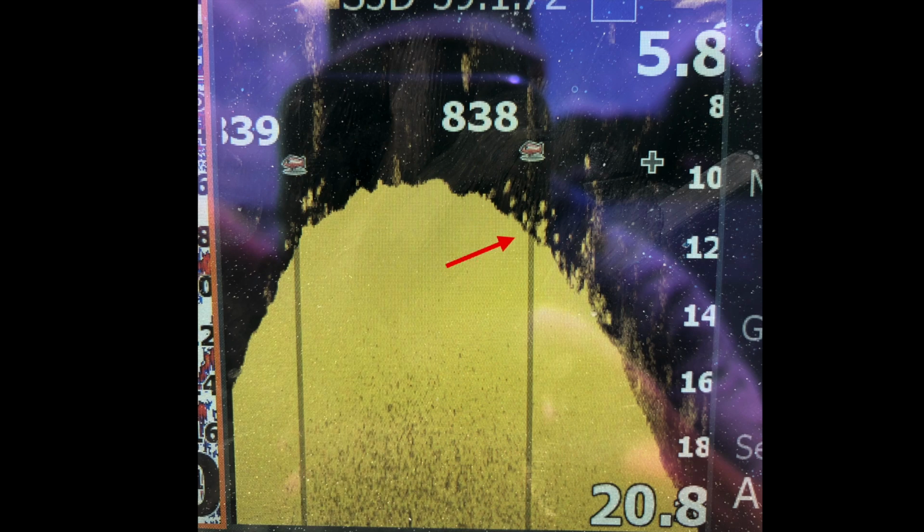So here's a little screenshot of some bass. Basically I was on the main river channel and I drove up onto a ledge and then drove back off of the ledge. On the left here, this is me driving my boat from the deeper water up to the shallower side. There's a few fish on top of the break line where it kind of humps over. You can see a few little fish on top, but they're kind of blended in.